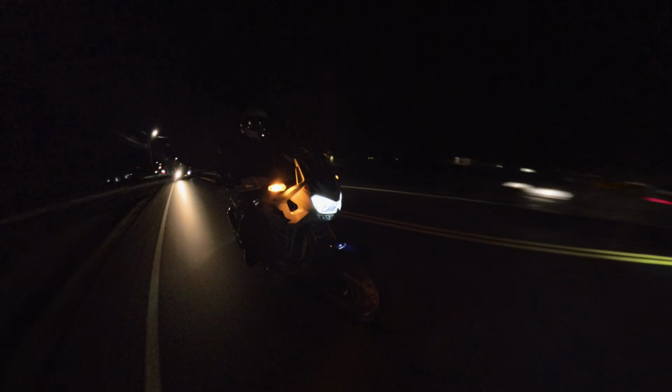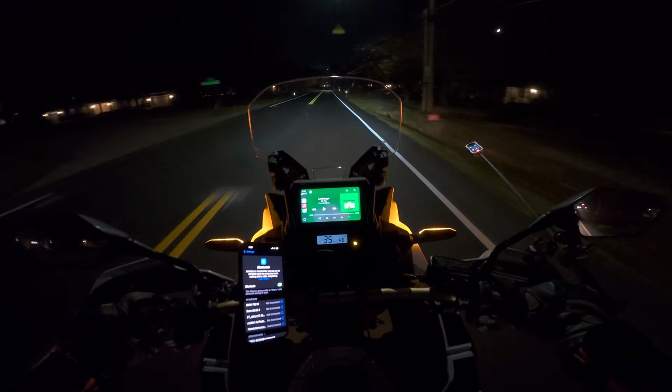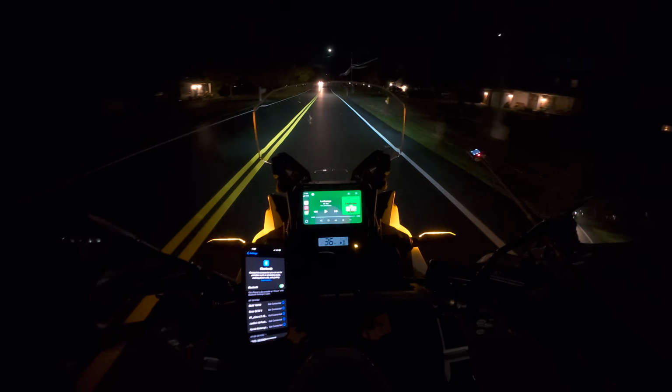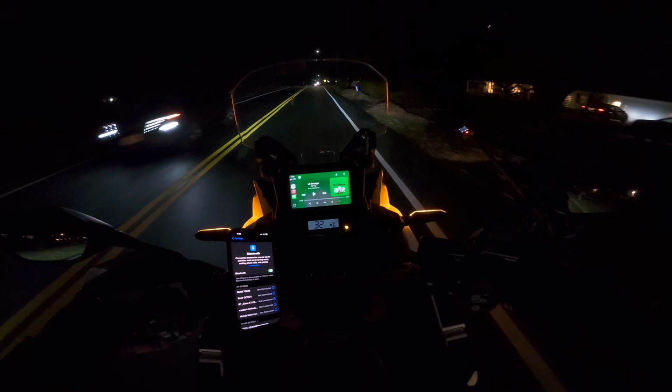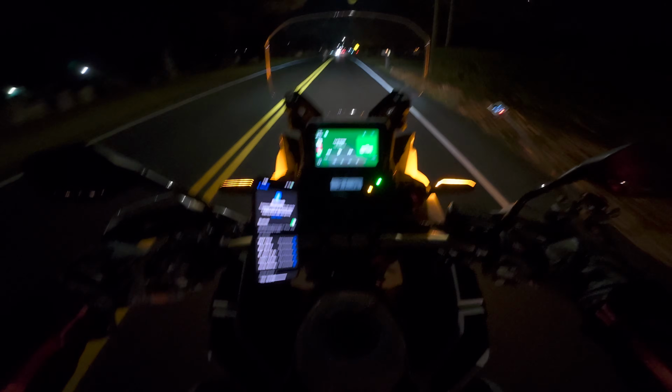And oh, there's a car right behind me, so I can't go down this road. Turn the high beams on. This allows you to focus on that. And I'm going slow around these streets. Okay, so let's make a left here.